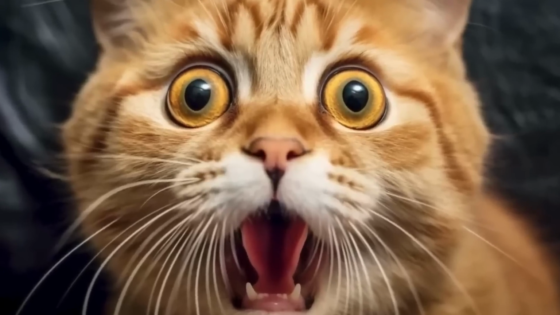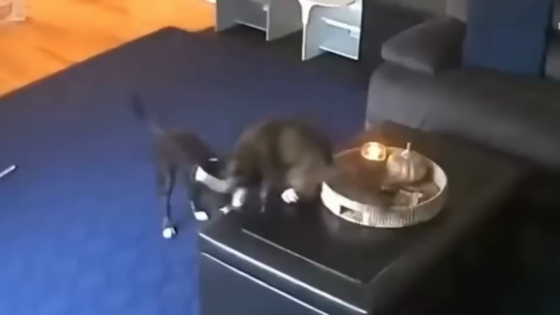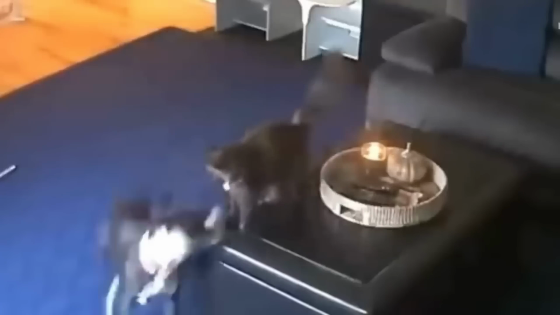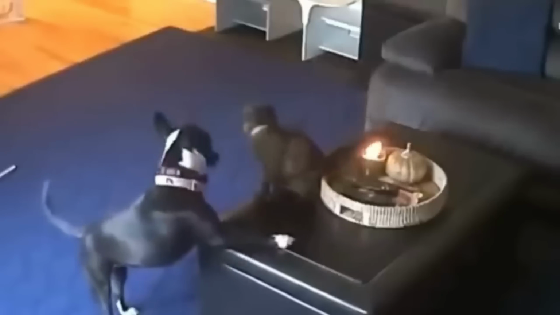Cats, being mischievous beings, get in trouble most of the time. For instance, take this clip where a cat and a dog were busy with their play fight, and a candle was burning nearby. The cat's tail got over it and caught fire.